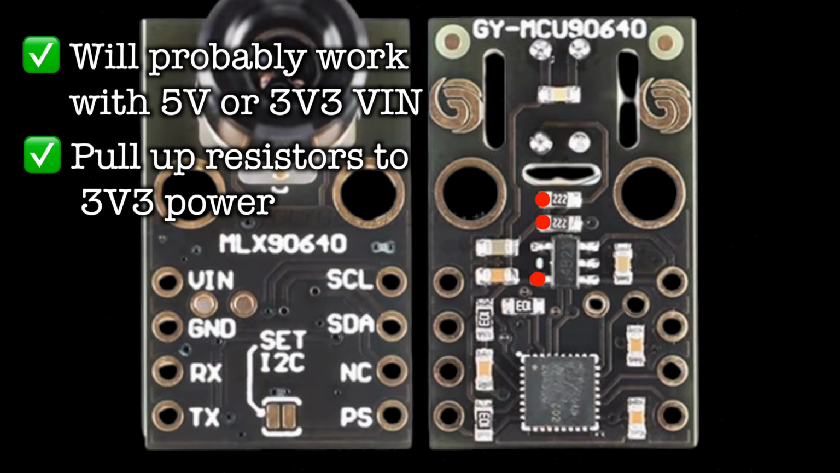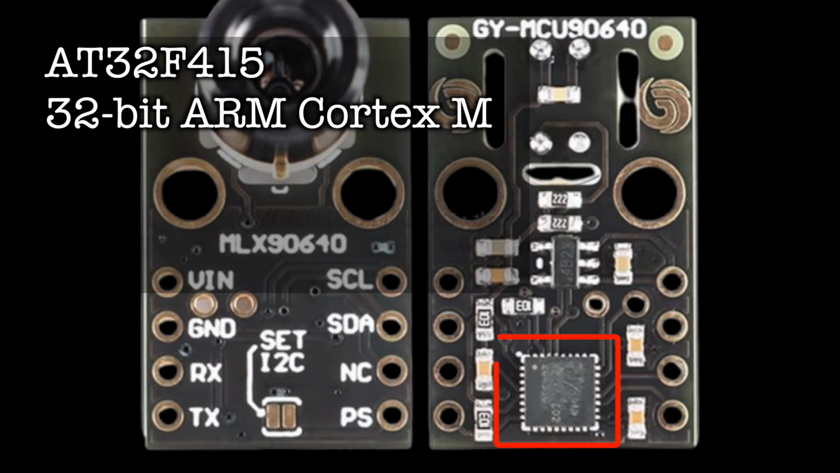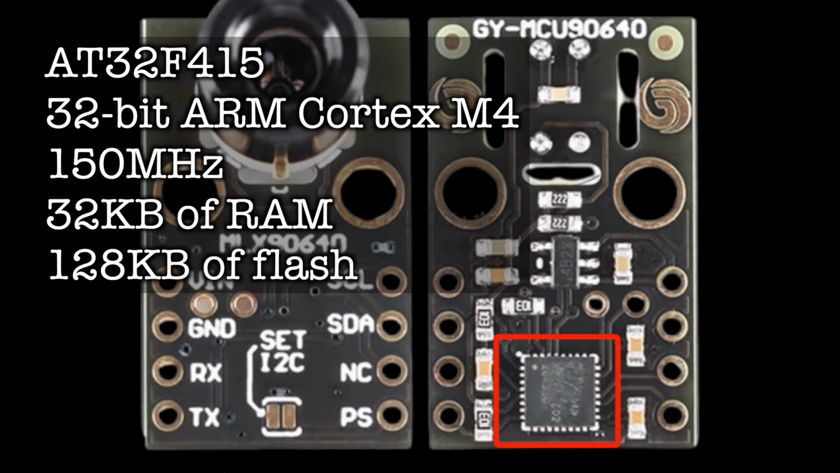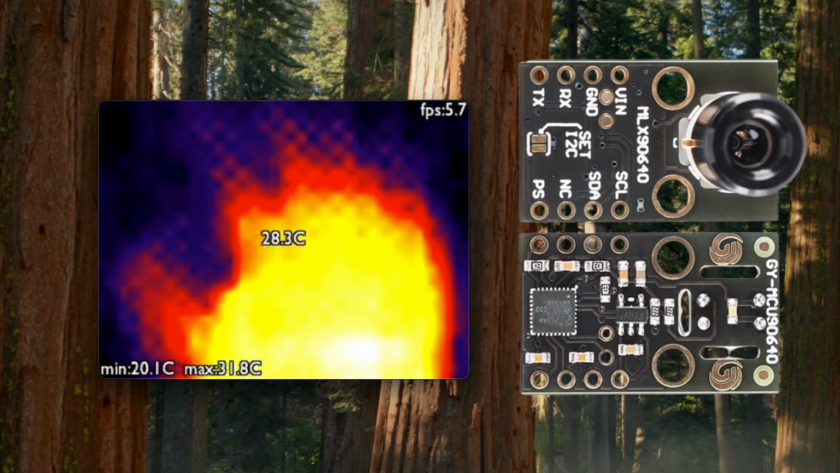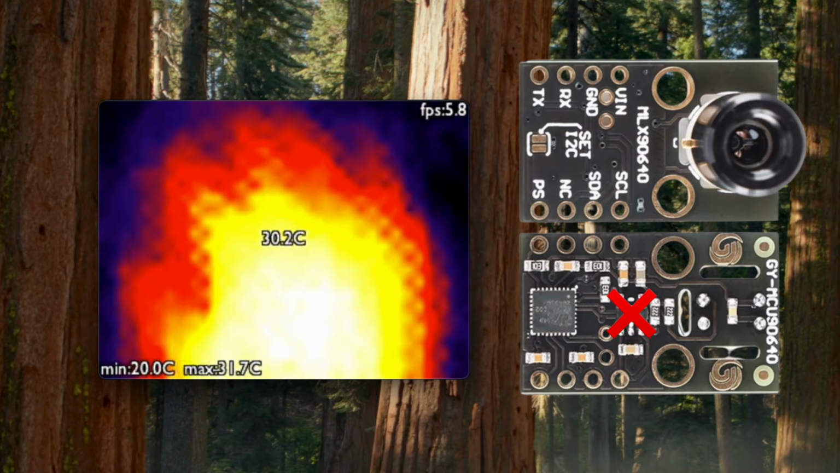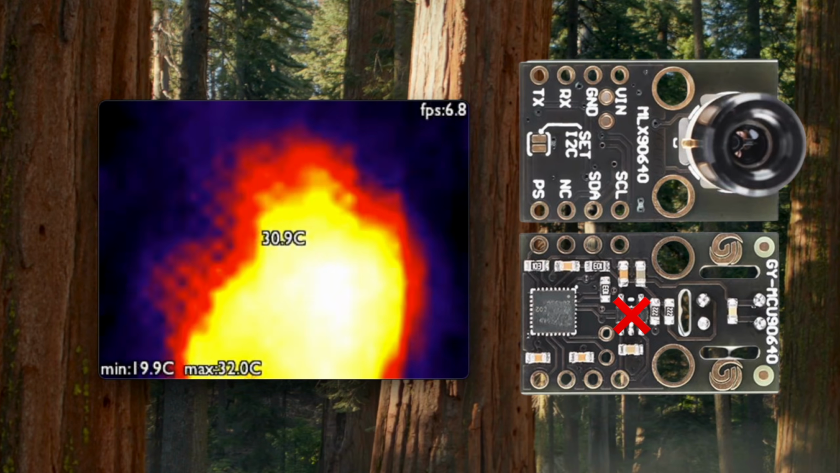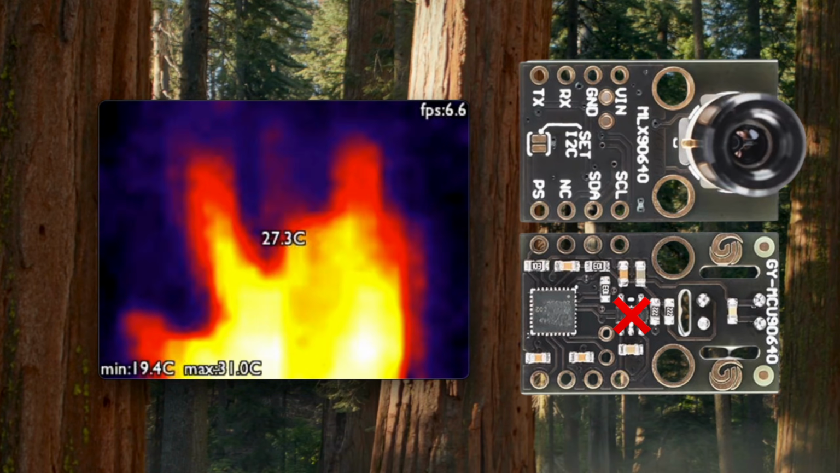Other than that, all we have on board is this AT32F415 series microcontroller. This is a 32-bit ARM Cortex-M4 running at 150 MHz with 32K of RAM and 128 KB of flash. Pretty beefy for this little board. But that's pretty much it for the hardware side of things. I am actually very tempted to just remove this 3.3 volt regulator entirely and power the board directly from 3.3 volts. We could just run a jumper wire straight over it.